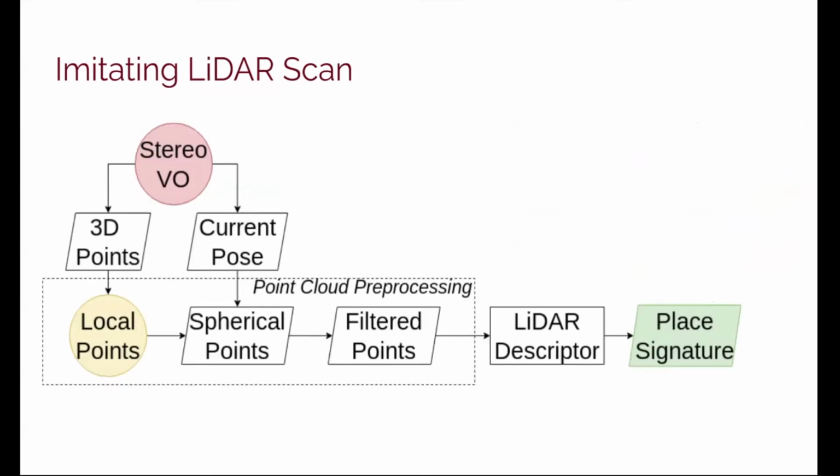To overcome the first challenge, we propose a simple but effective approach to imitate a LiDAR scan from the stereo-visual odometry points. The idea is to cache the 3D points into a set of local points. For a new place, we find all points within the desired LiDAR scan range centered at the current position, which we refer to as spherical points.